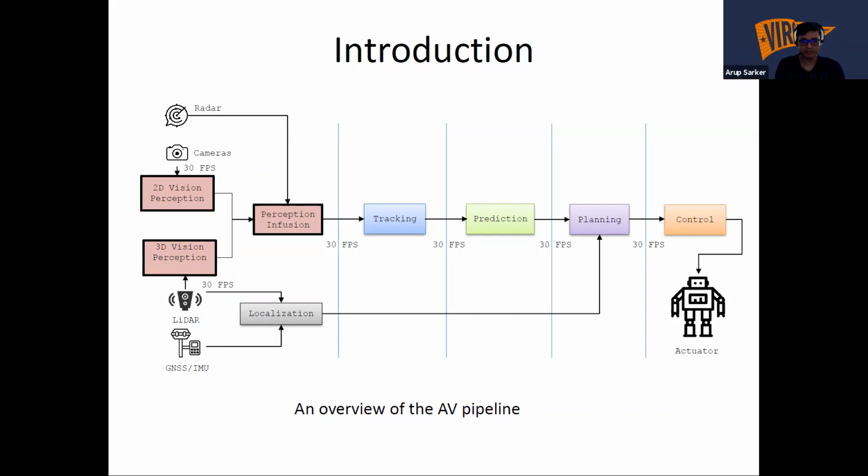The output of the predictions will be used as an input in the planning module along with the localization input. And after that, there will be a motion planning for the control, and control will send those control decisions to the actuator.